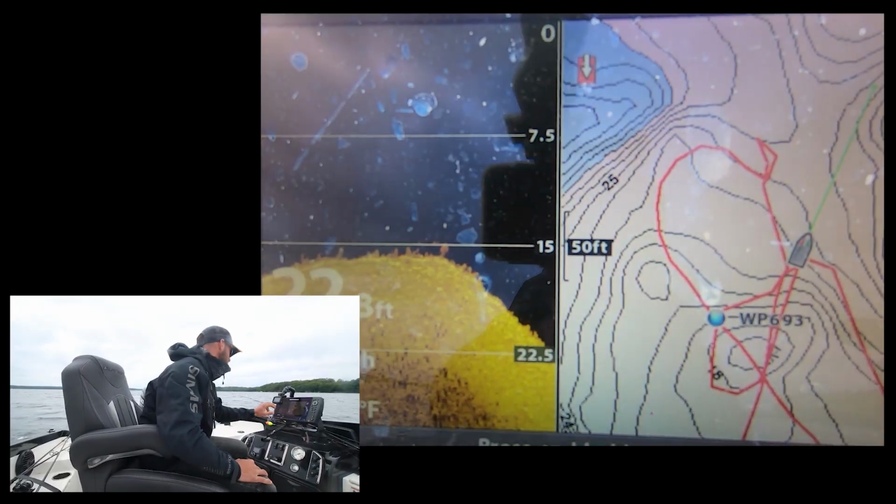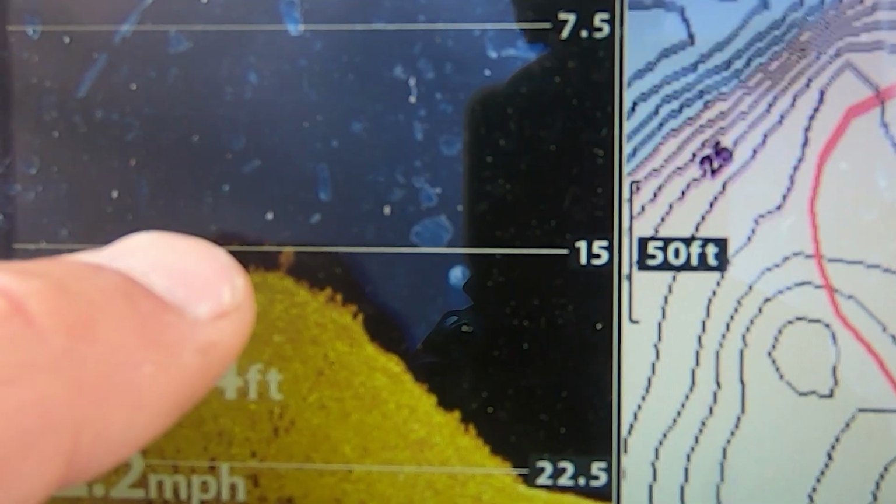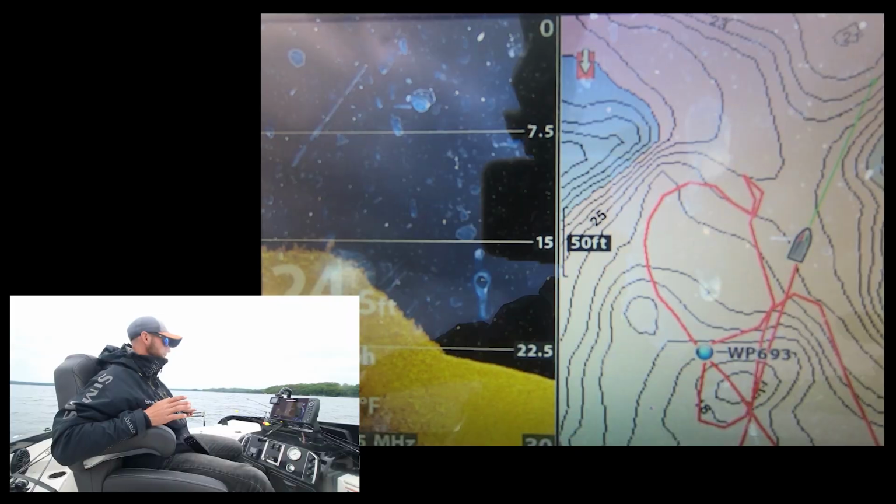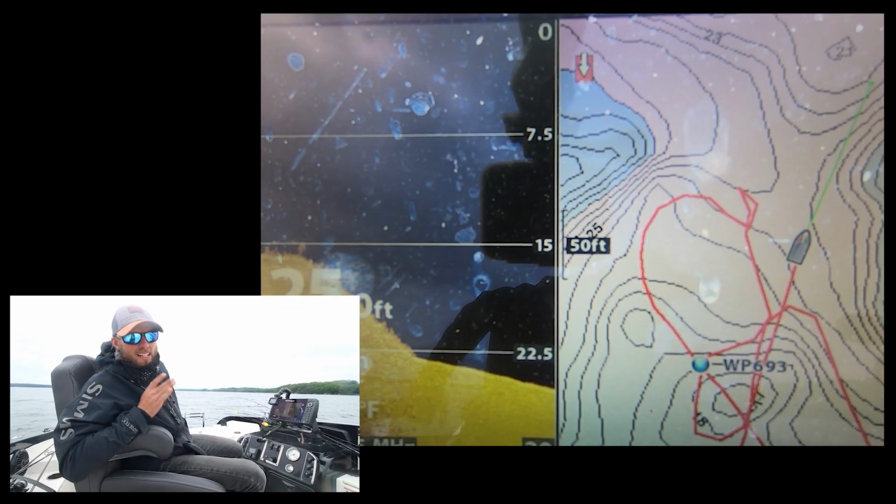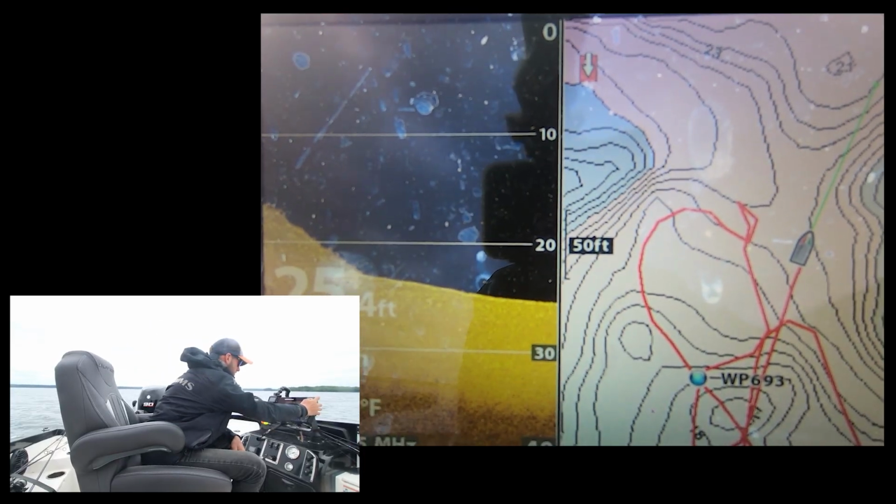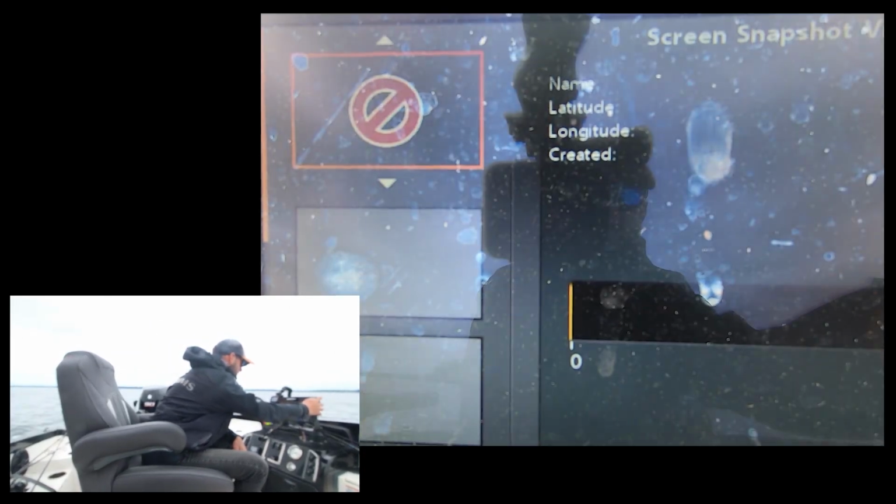I'll flip over to down imaging here, and you're gonna see that's a little cluster of walleyes right here off the tip of this little rock. It's not a lot of fish, but it's definitely some fish there. Now how do you go back and set up on those fish, right? That's the big question.